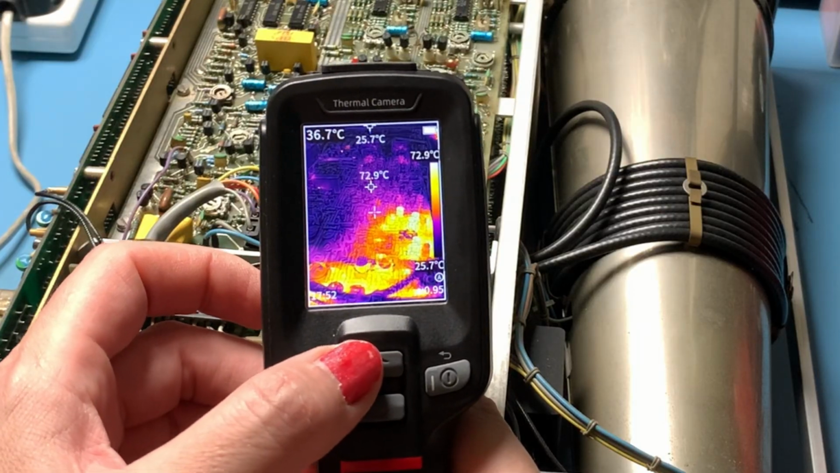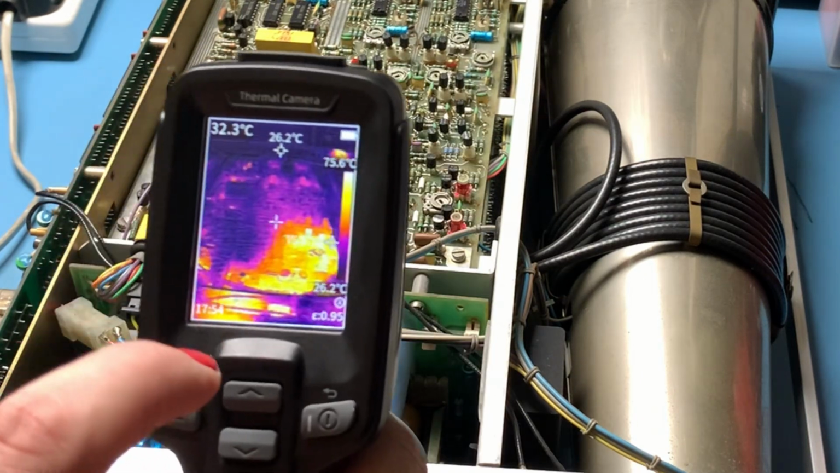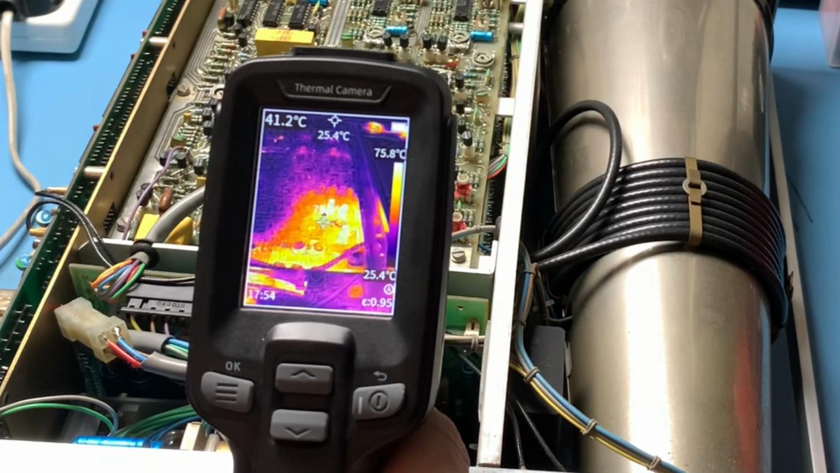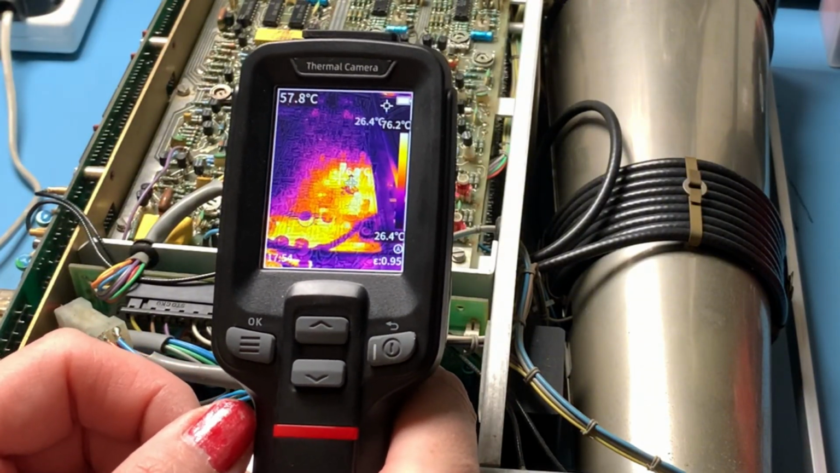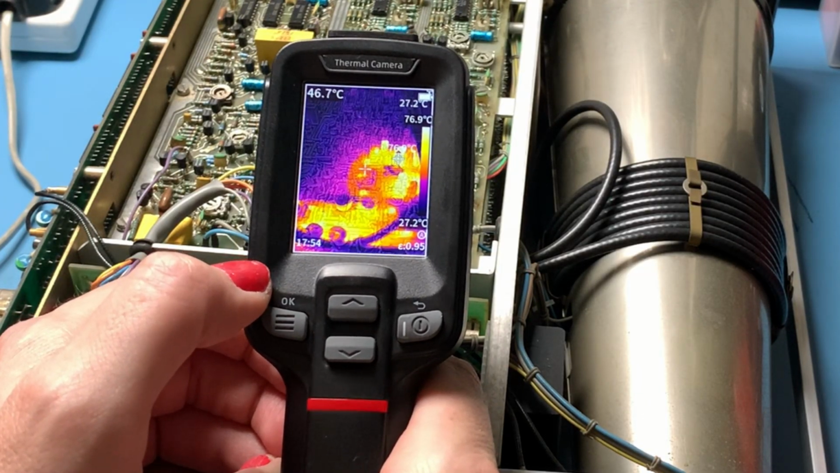This is the fusion mode. You can see here that you can really make out the circuit board quite nicely, and you can see at a glance where your areas of heat are. These are potentially your trouble areas. Well, there's a lot of transistors grouped in this corner here, especially in this fusion mode. You can actually get a good view there of where that heat is.